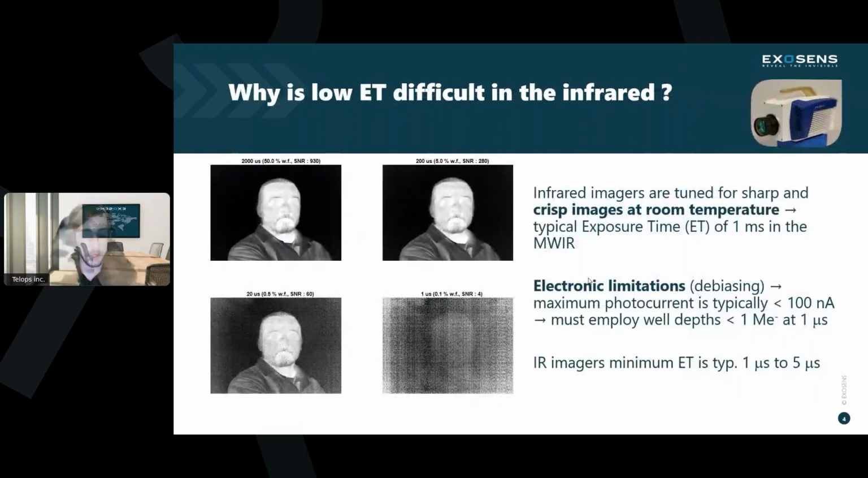And again, why is it difficult? It's typically because of signal levels and the fact that midwave IR cameras are generally geared towards seeing things that are at room temperature, ambient temperatures, or on the order of a couple hundred degrees C, where you can use exposure times of up to, on the order of 1 millisecond, 1,000 microseconds, relatively long on the scale of what we're talking about here today. You obviously need to go quite a bit shorter to achieve stop motion imagery.